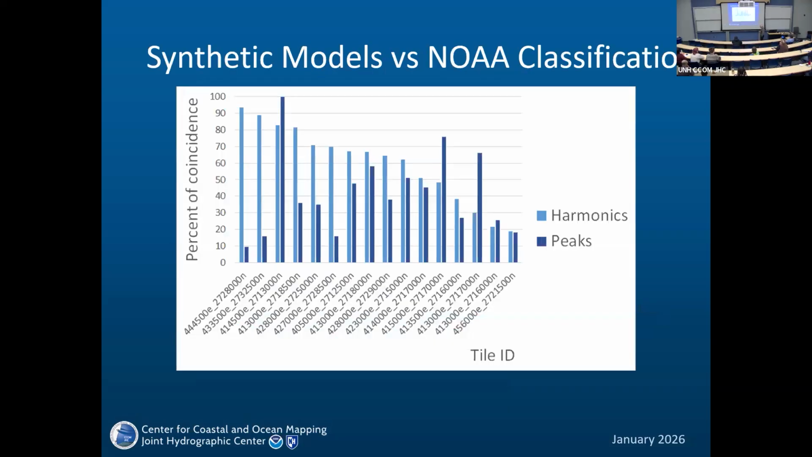So it's not clear how it corresponds to NOAA classification. Sometimes harmonics give a very, very good result. Here, harmonics would give a reasonable result, but peaks give 100%. But most of the time, it's not really useful.